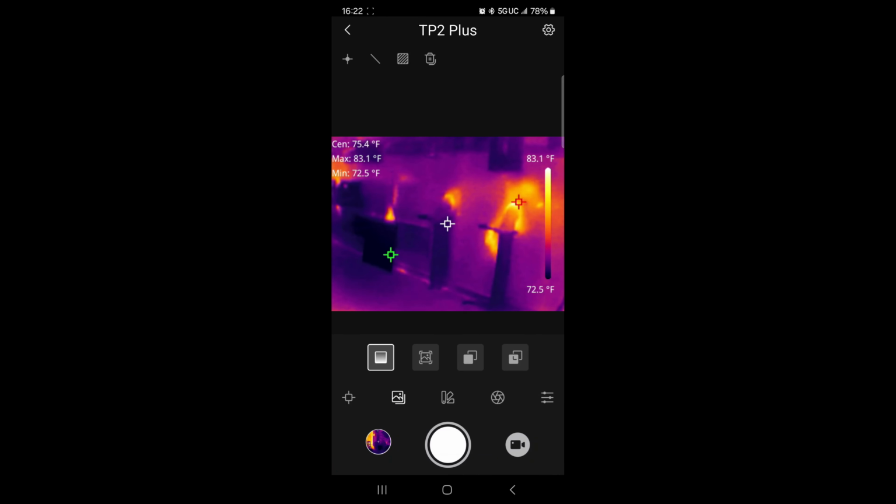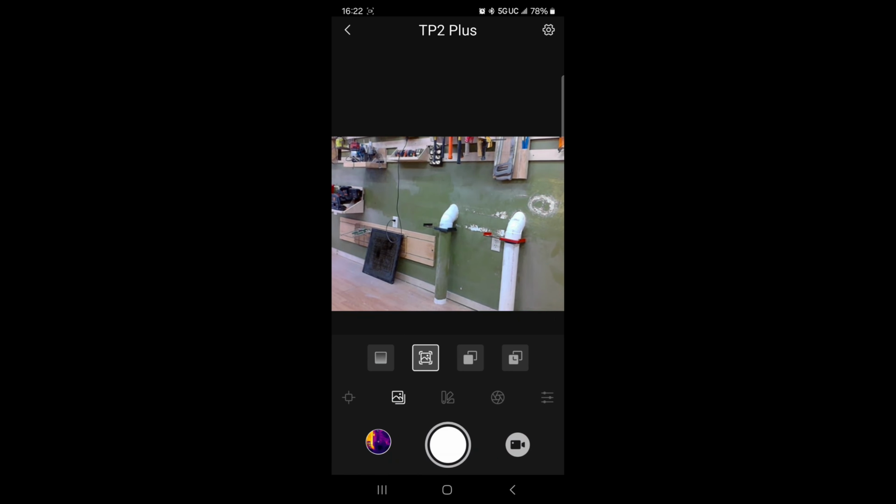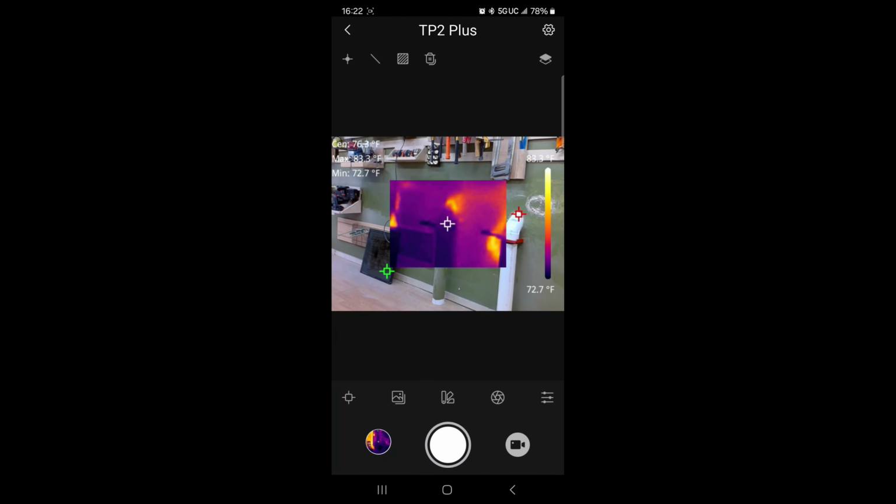Now this is our different cameras, because we've got the thermal camera up now, but if I click here, that just changes us over to the regular camera. Now if I click on this one here, it's going to have the thermal camera image in the center of our regular camera.